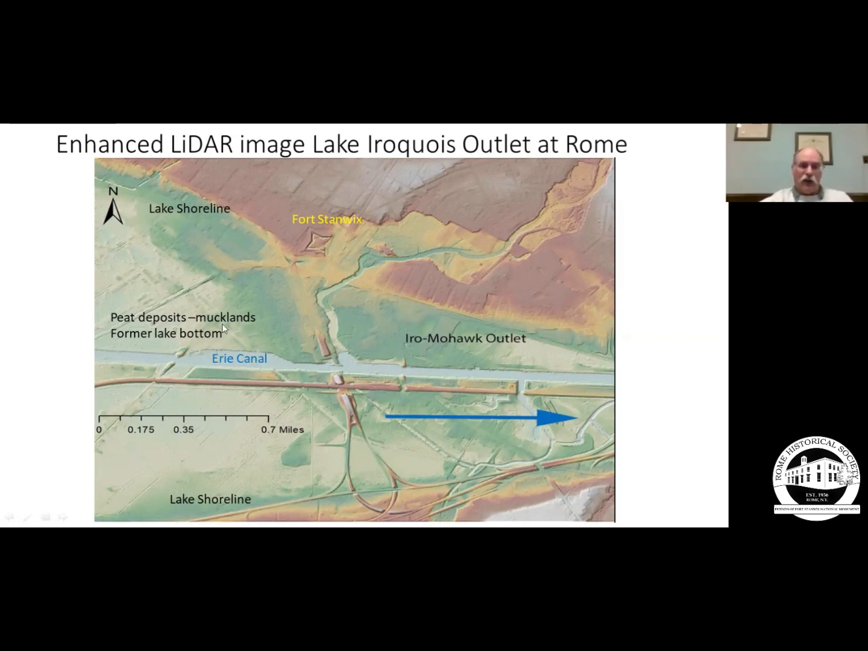You see a lot of the roadways. There's a kind of a spit right here. It goes down, and the cemetery here in Rome is built on that spit of land. The spit's out here, and sand deposits in some of the areas along here going out Dominick Street.